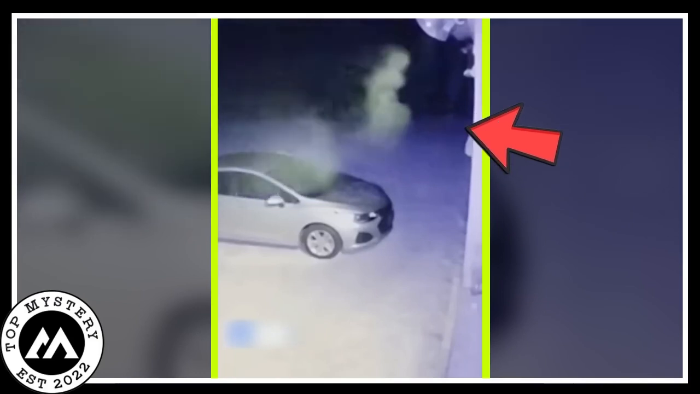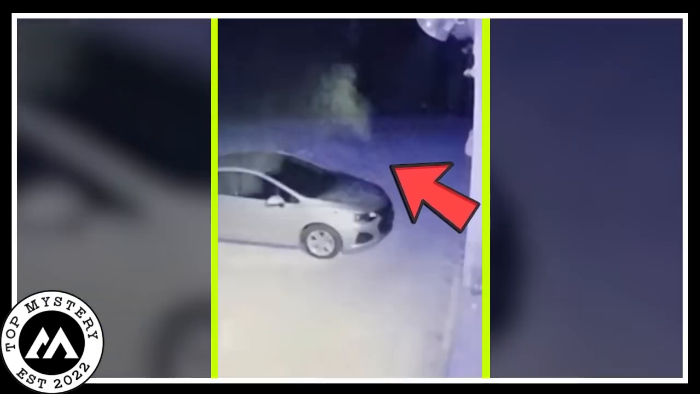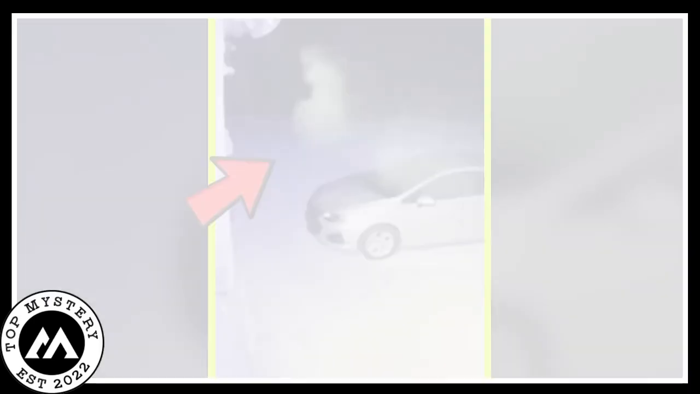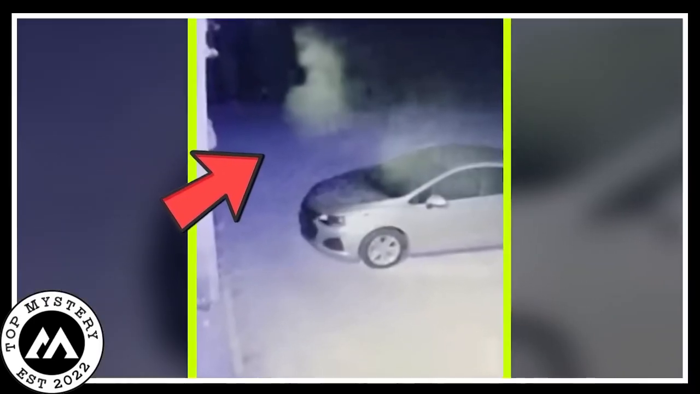On a spooky night, a camera near a parked car caught something really strange. In the dark, misty shapes appeared and turned into a ghost. It was see-through and glowed in a weird way, floating over the quiet parking area. The ghostly thing reached out towards the car, like it was pulled by something you cannot see.